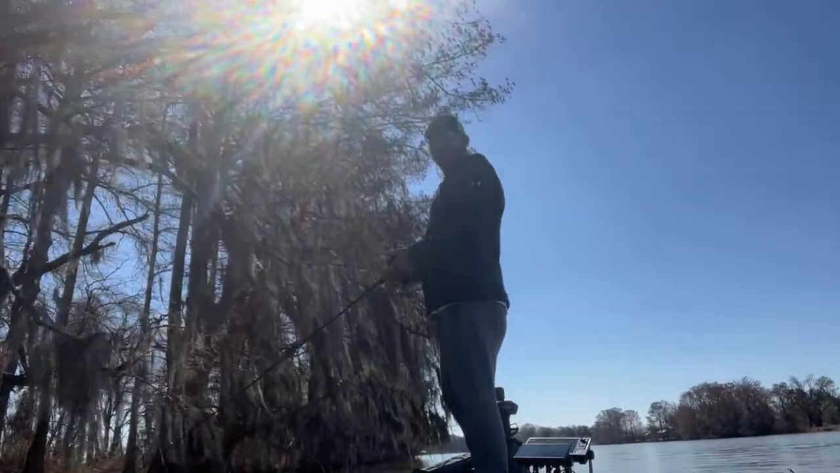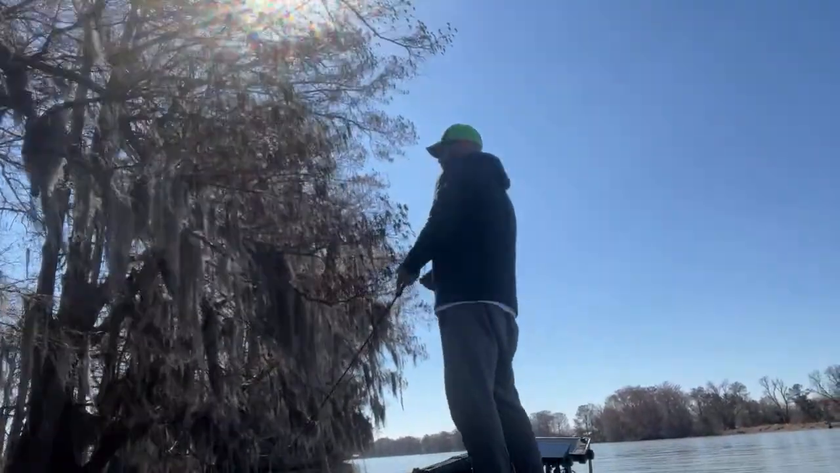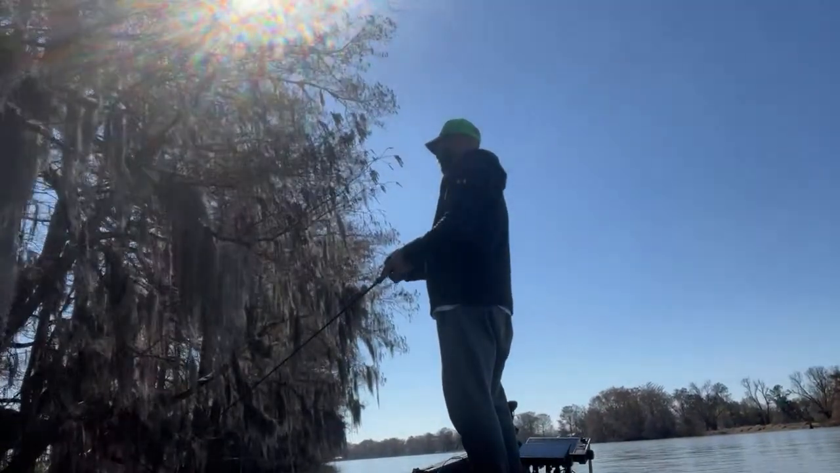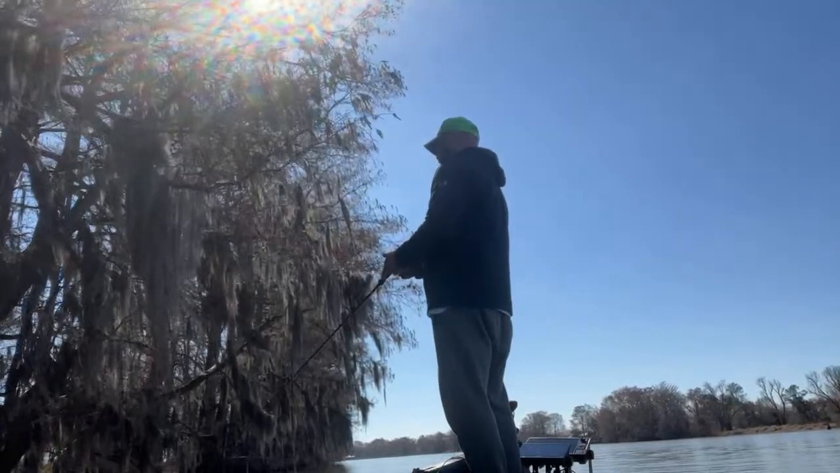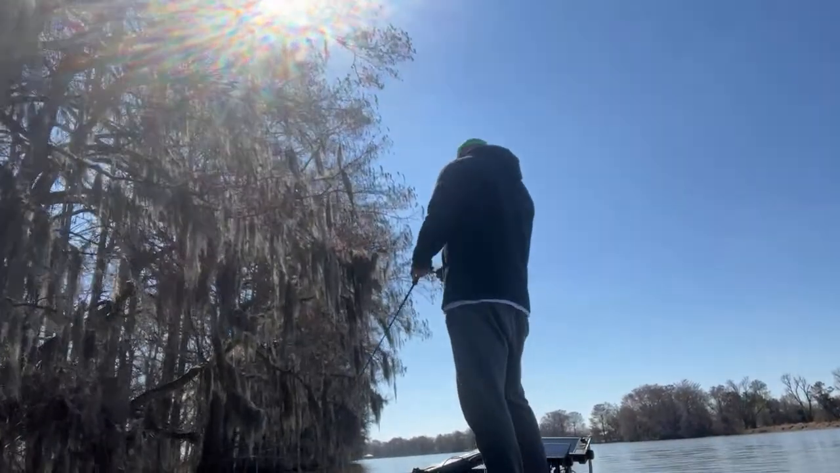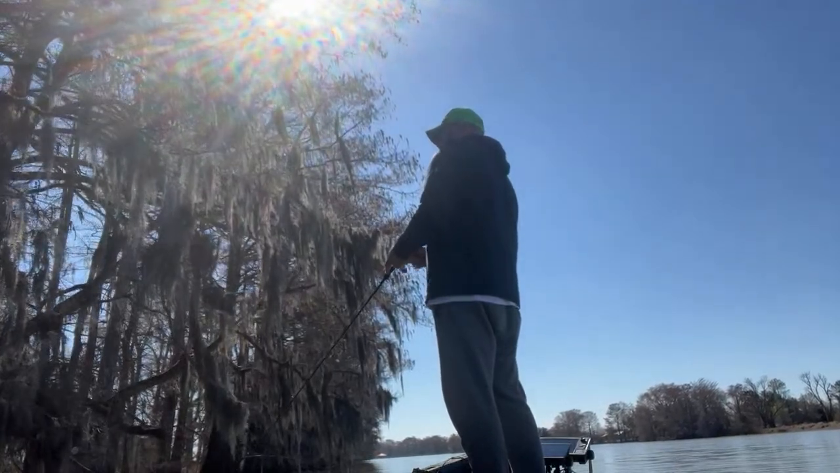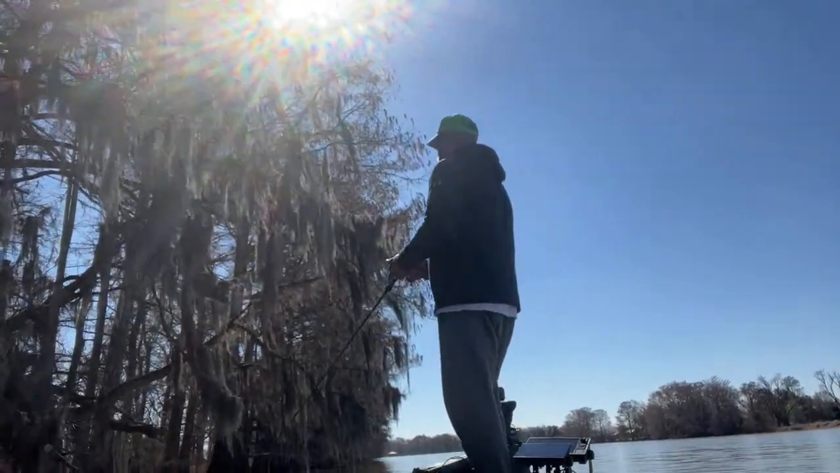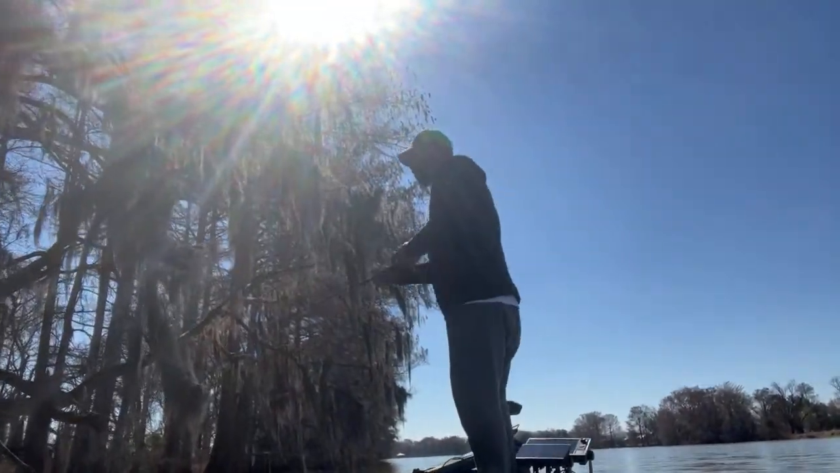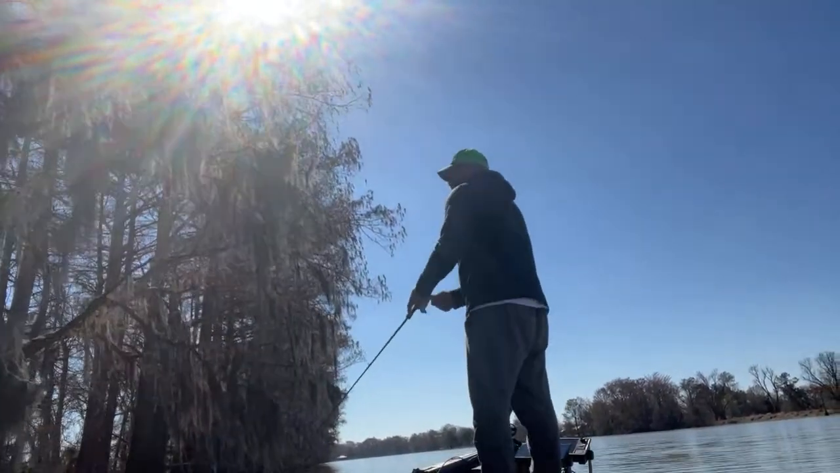Oh my goodness, all these good trees. Come on, 1 hour. In 1 hour, I can't catch one. All I do is lose one. That is not pretty. Oh boy, got me all shook up. Lost control of the bait. Oh my God. I was shook, boy, I was shook.